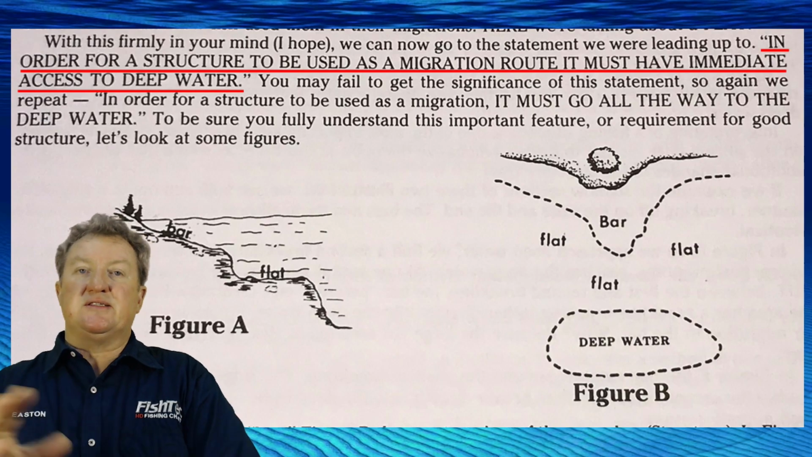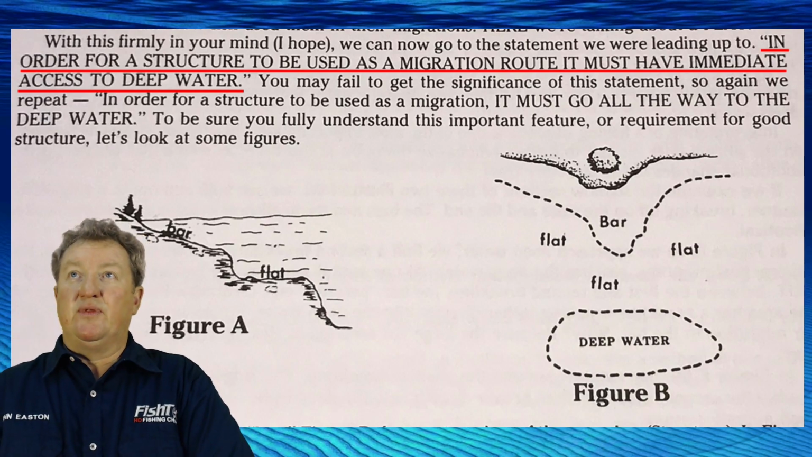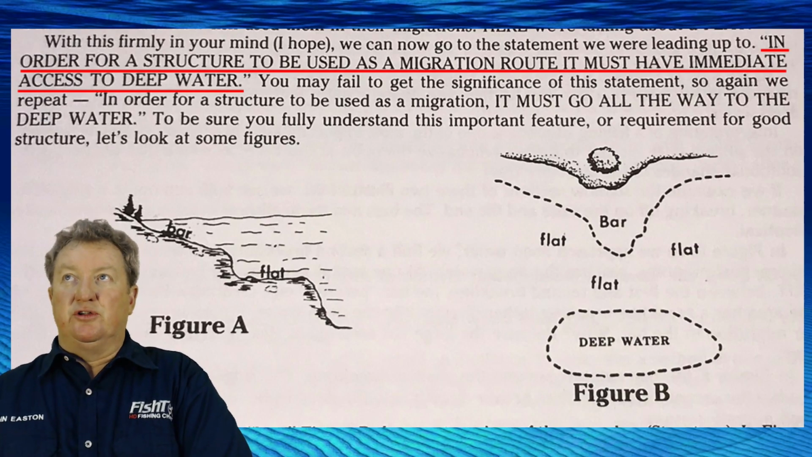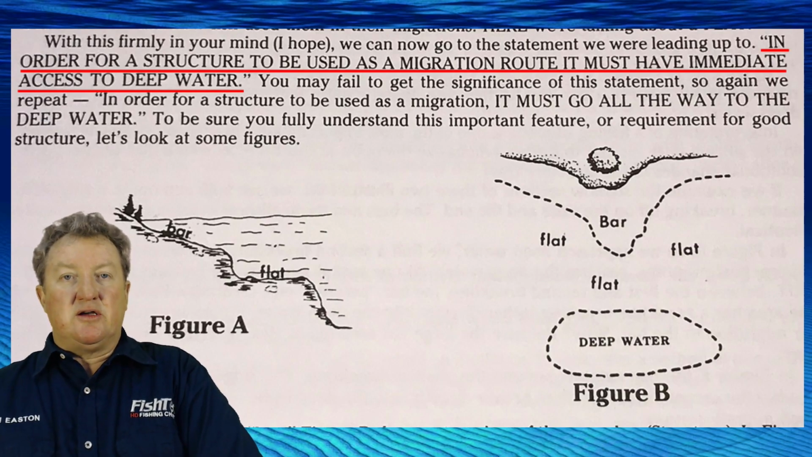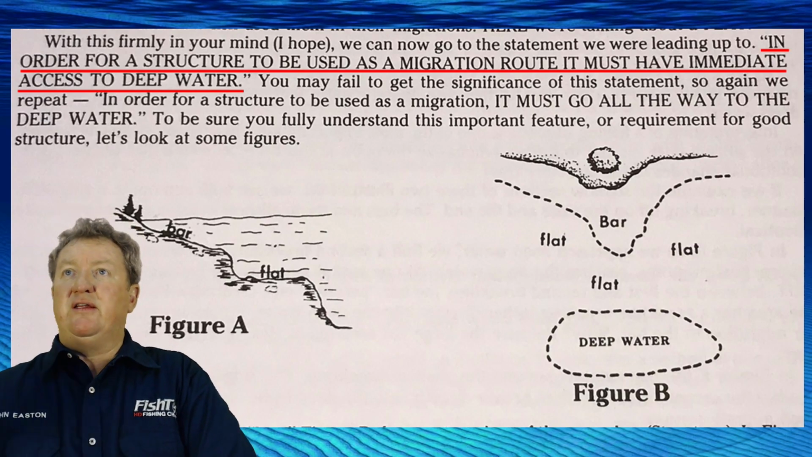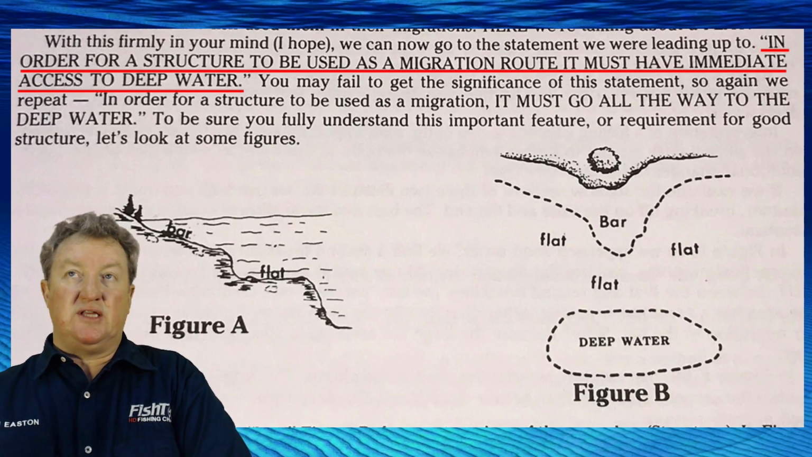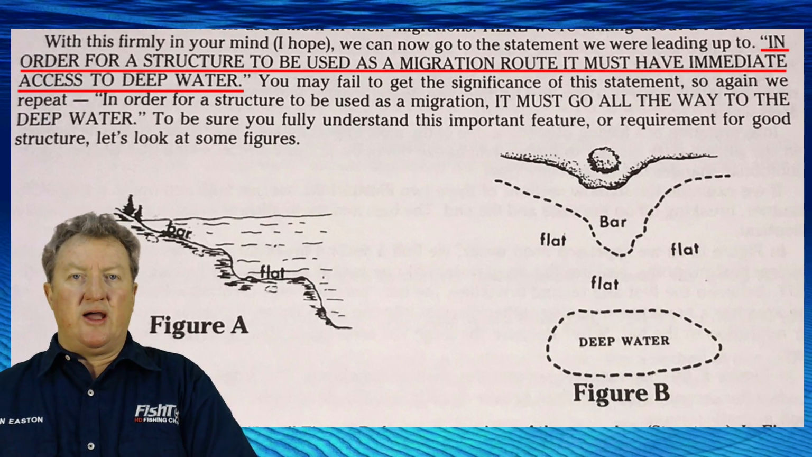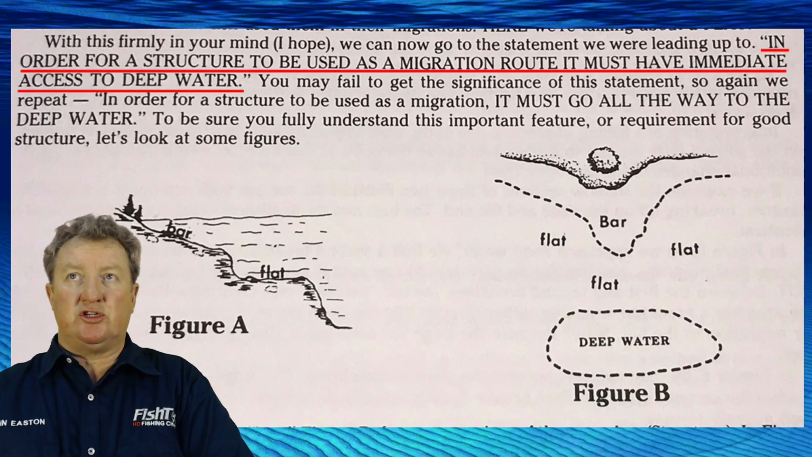In this literature, this I am going to read: in order for structure to be used as a migration route, it must have immediate access to deep water. Now, guys and girls, every now and again, you will pick up something like this, which is absolutely gold. And it's so easy to skip over it, or nowadays there isn't too much reading going on when it comes to this type of thing. There's a lot of video watching.